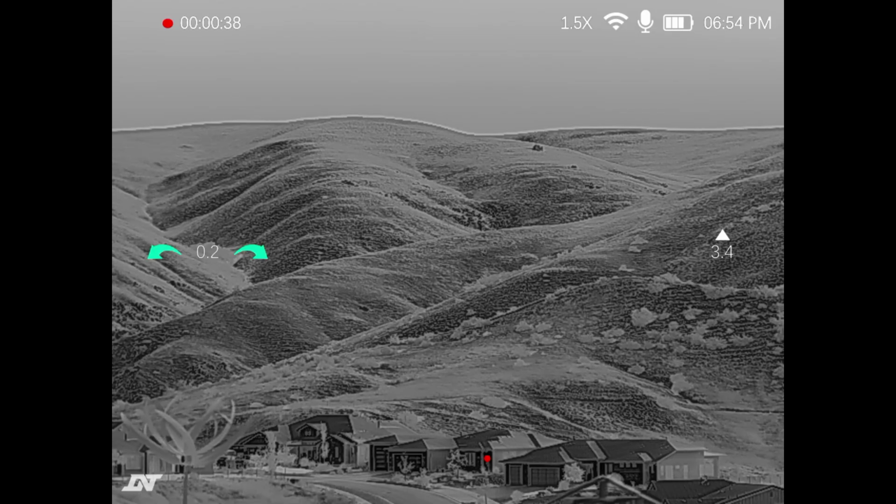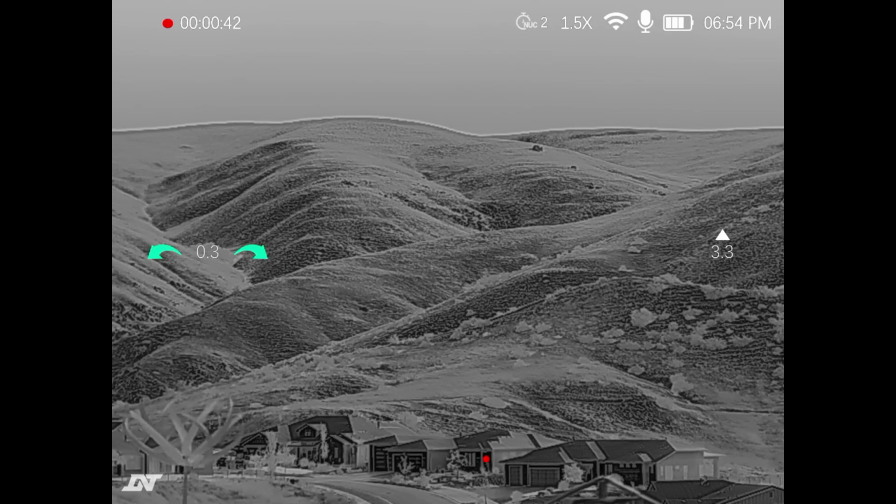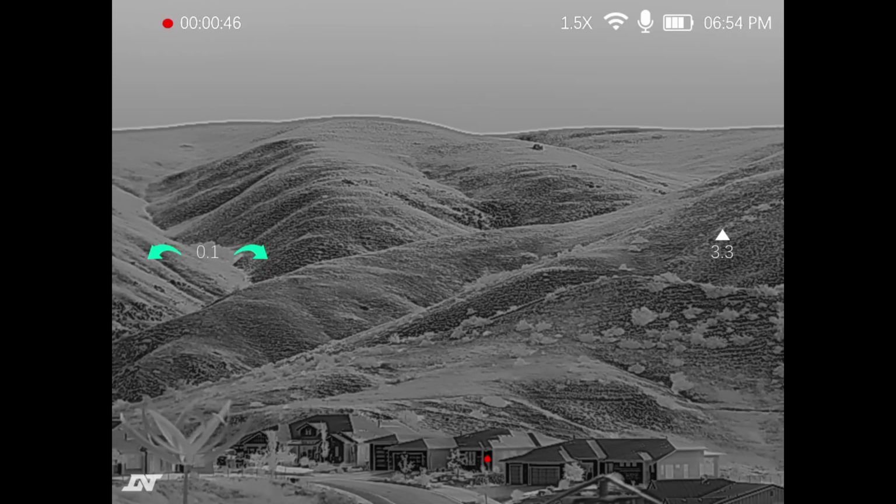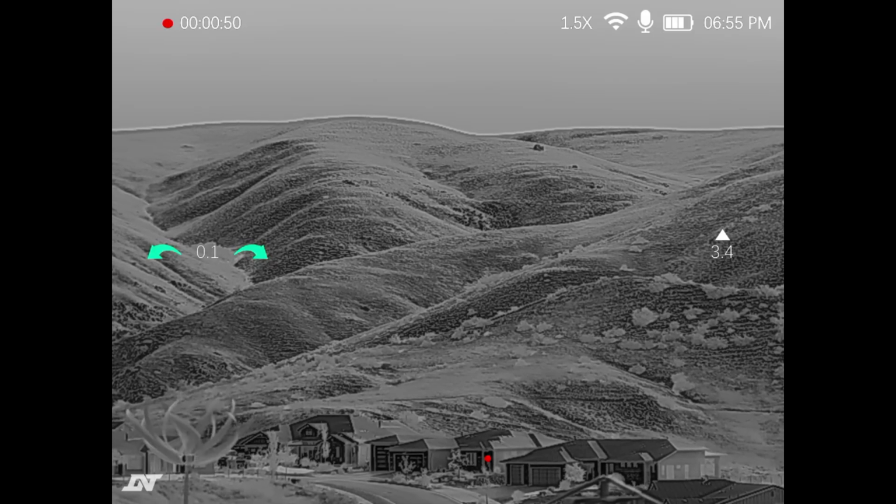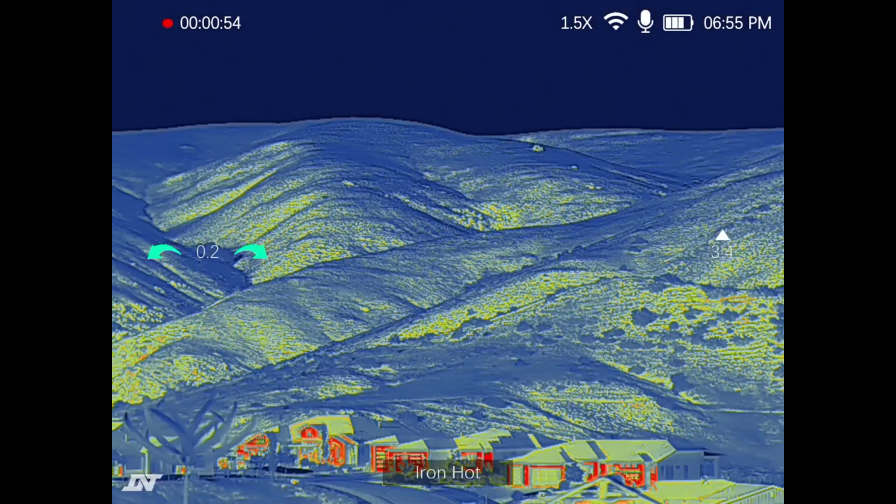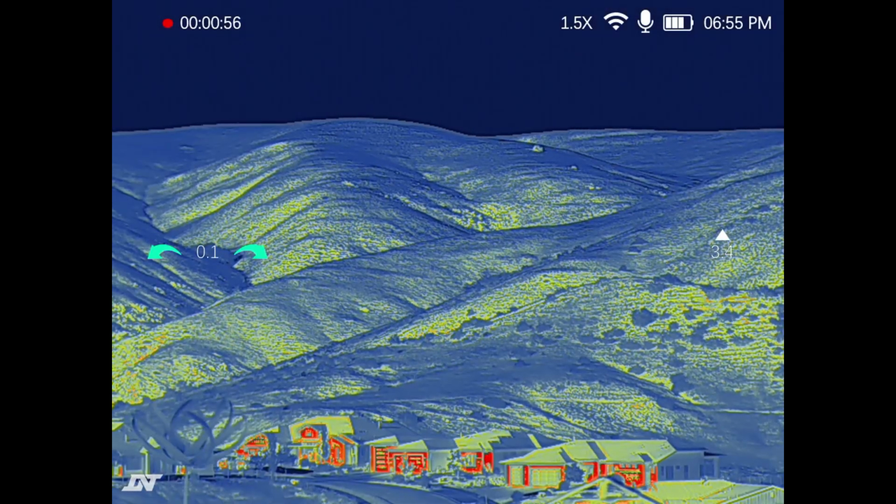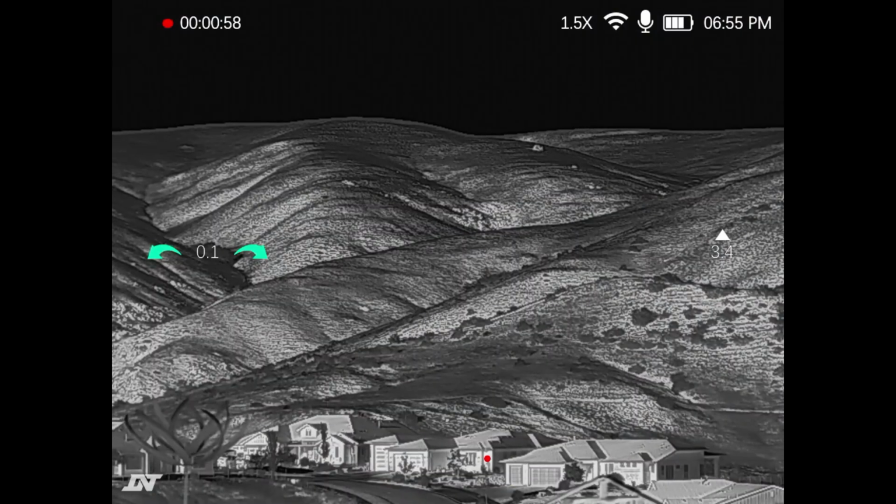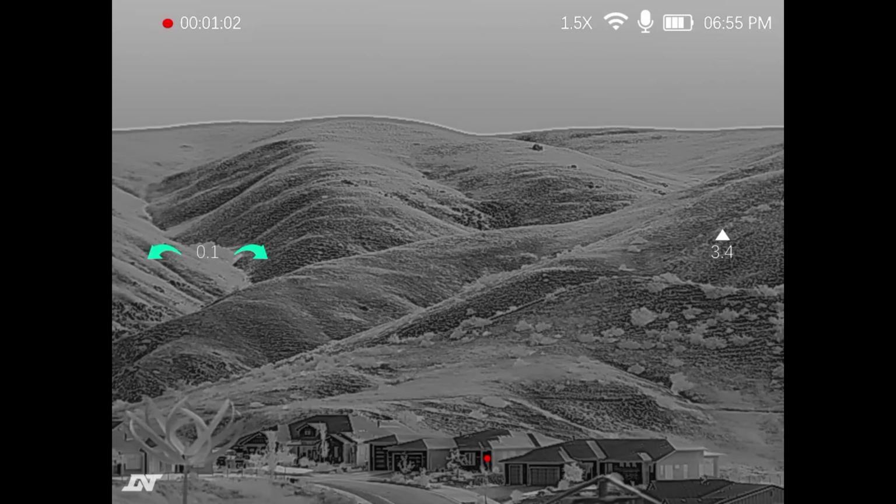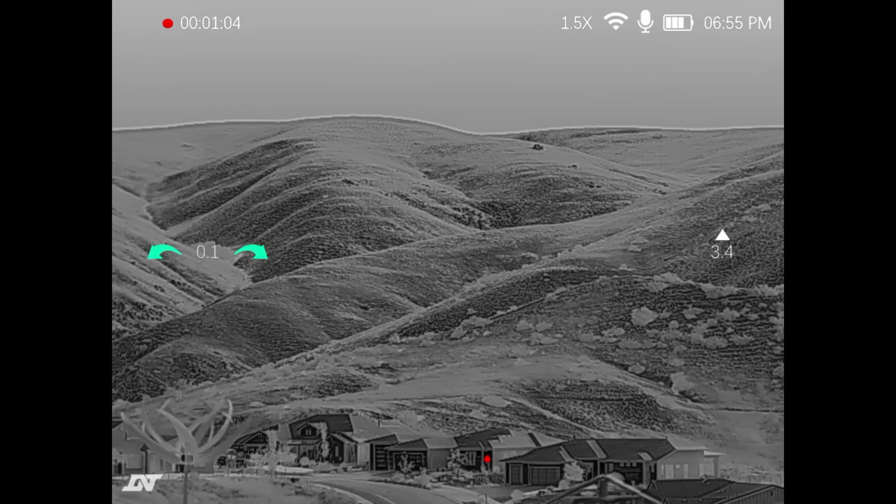Level is across the left instead of down across the bottom. Information's across the top right as well. It's not showing down on the bottom. But you can change your modes. Pressing the button here goes from black hot, here's red hot, iron hot, white hot, and again black hot. I prefer black hot.